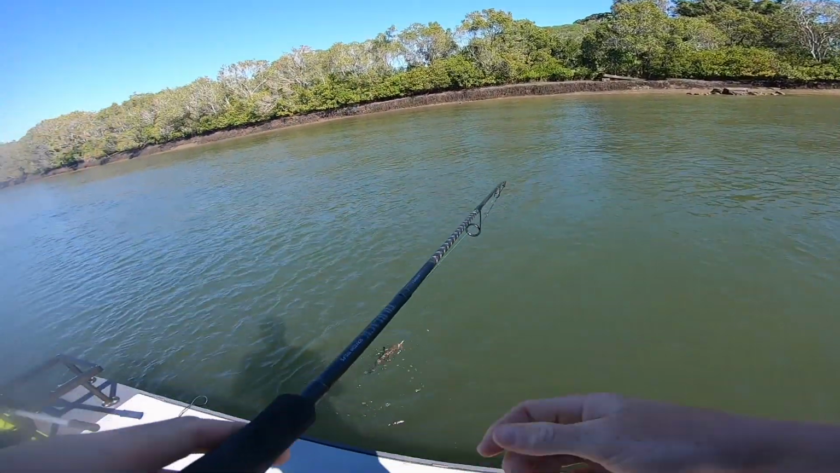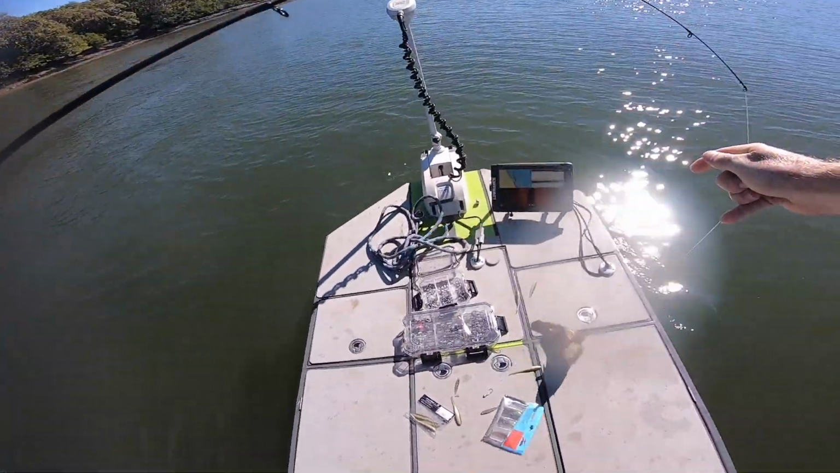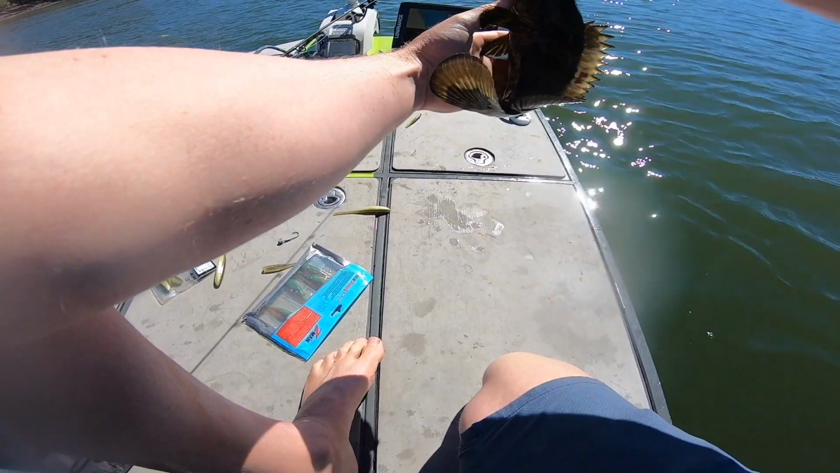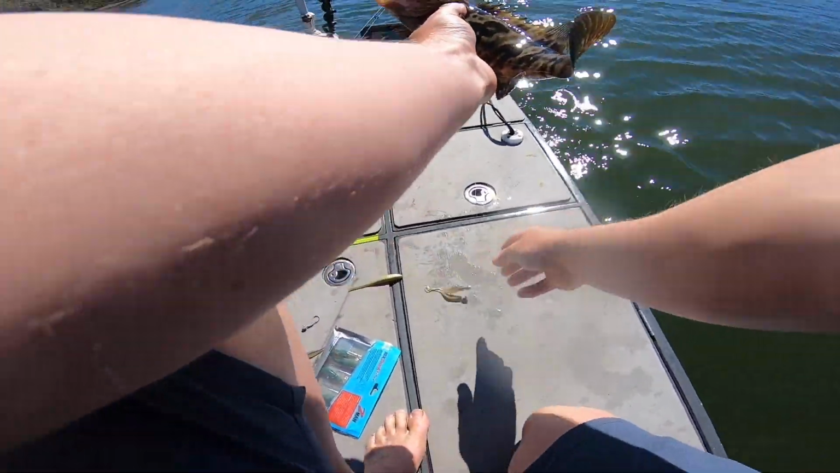Oh, coddy. Another species off this one rock bar, which I found with my sounder. And it's just fish after fish. Beautiful little estuary cod. Oh, it's a gold spot. Look at that. Beautiful little gold spot.